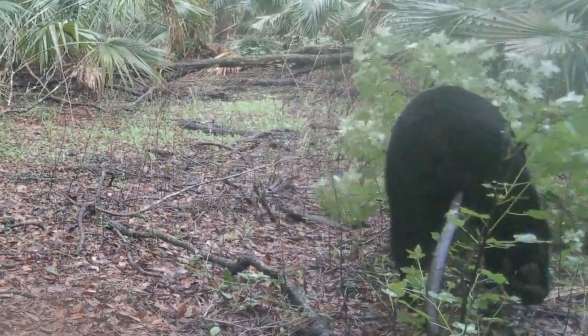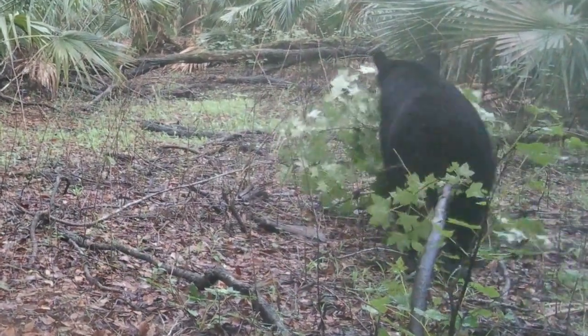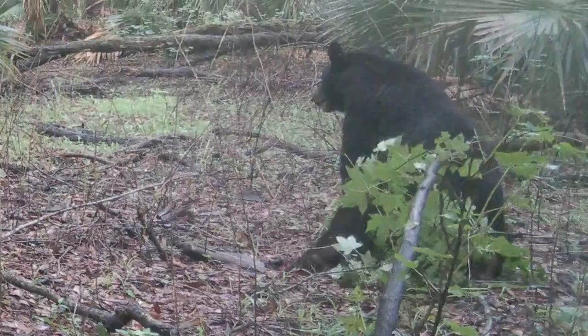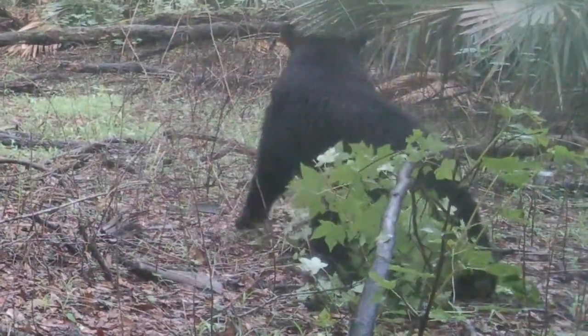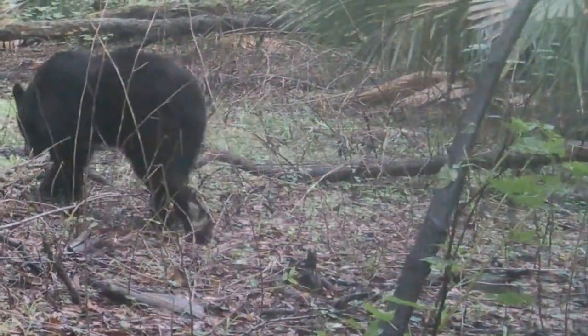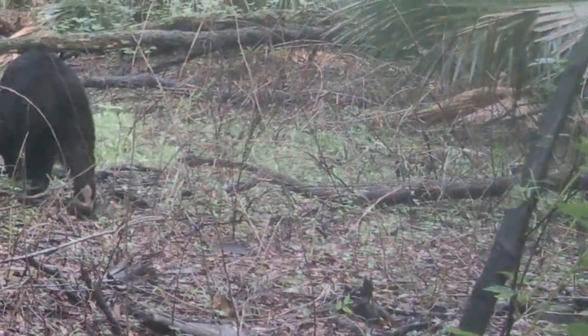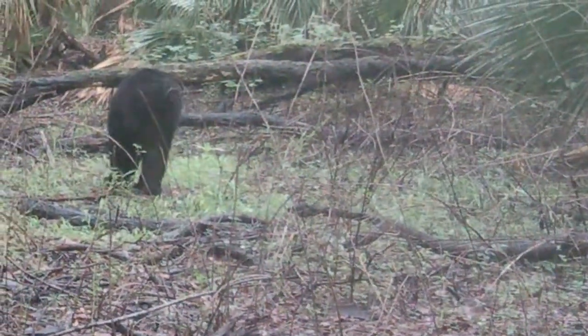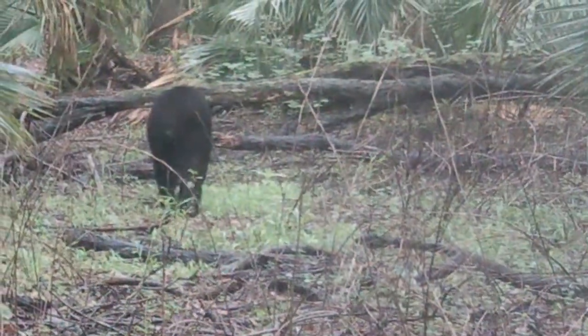And check out this bear. I'm thinking this bear is scratching an itch. Oh yeah. Oh yeah. Oh yeah. I've never seen a bear do that before. Yeah. I don't know. Bear behavior.